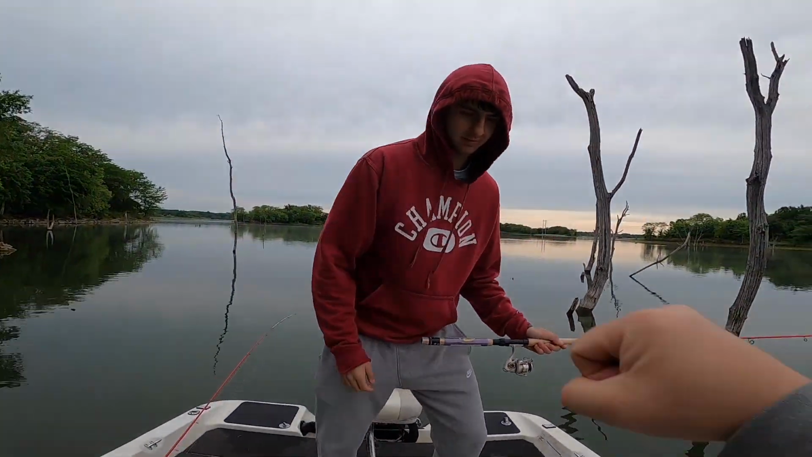Winter crappie dinner, right, Kyle? Yeah. We started on the bridges just because they're going to be heavily stacked here real soon. People like to fish them. I just went in there to try to pick off a couple of nice fish if there are any nice crappie in the area. We moved on out to where we really want to fish today.